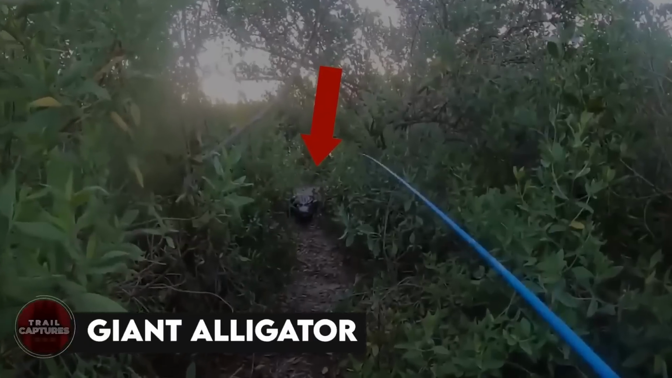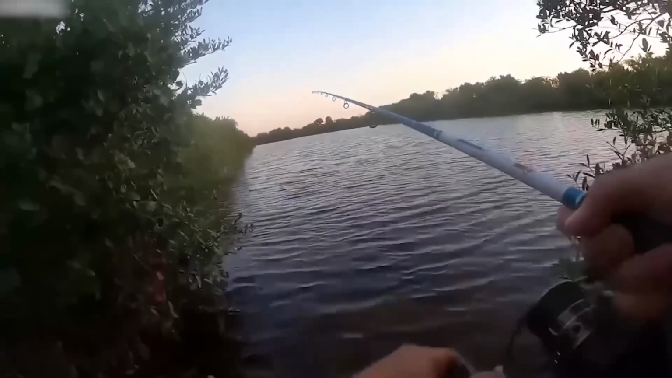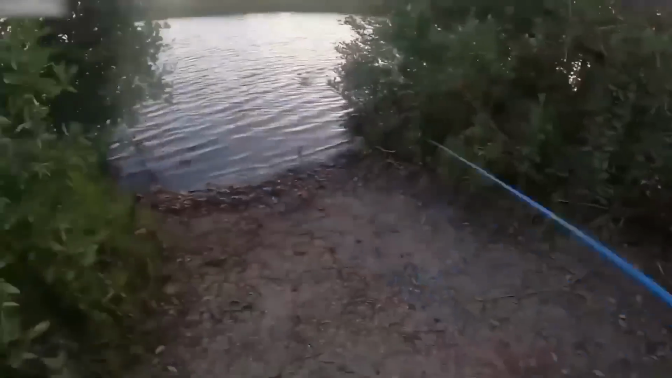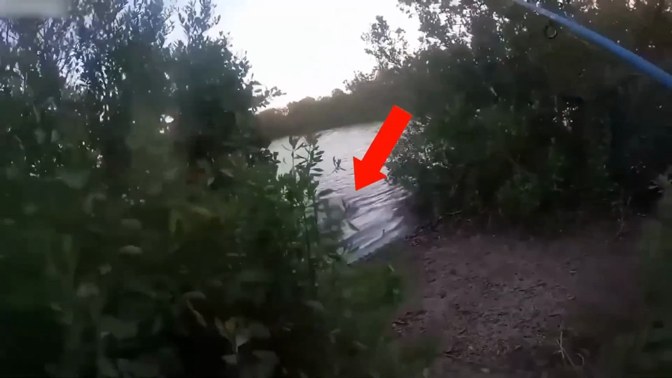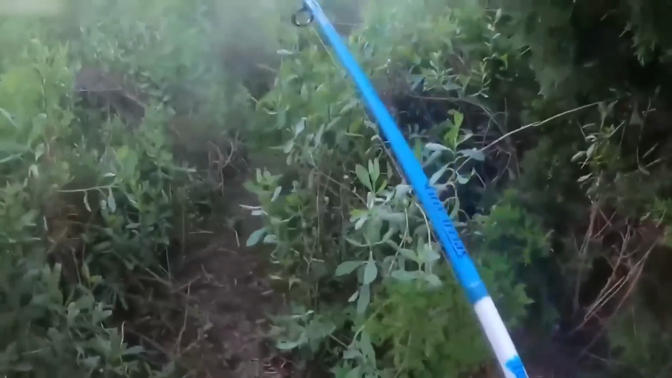Giant alligator. A man had the most terrifying moment of his life when he was tarpon fishing at sunrise in a tropical wetland in Florida. Everything was going well, and he even managed to catch a fish. But that's when things started going the wrong way. As he started reeling in the spool, he noticed a gigantic alligator raising its head out of the water and about to approach him. Stunned, he stepped back, but the reptile chased him. Even though he got lucky and the gator turned back, that was one scary experience to remember.